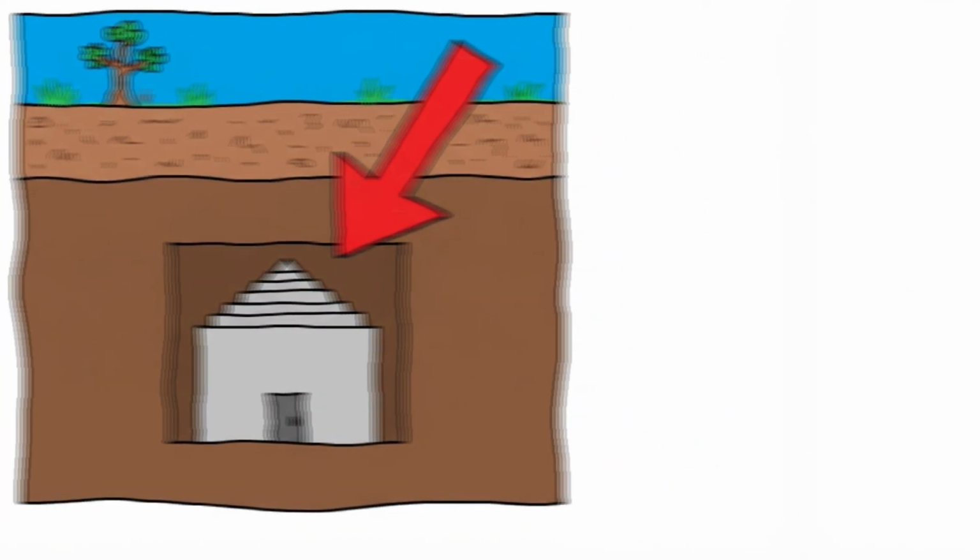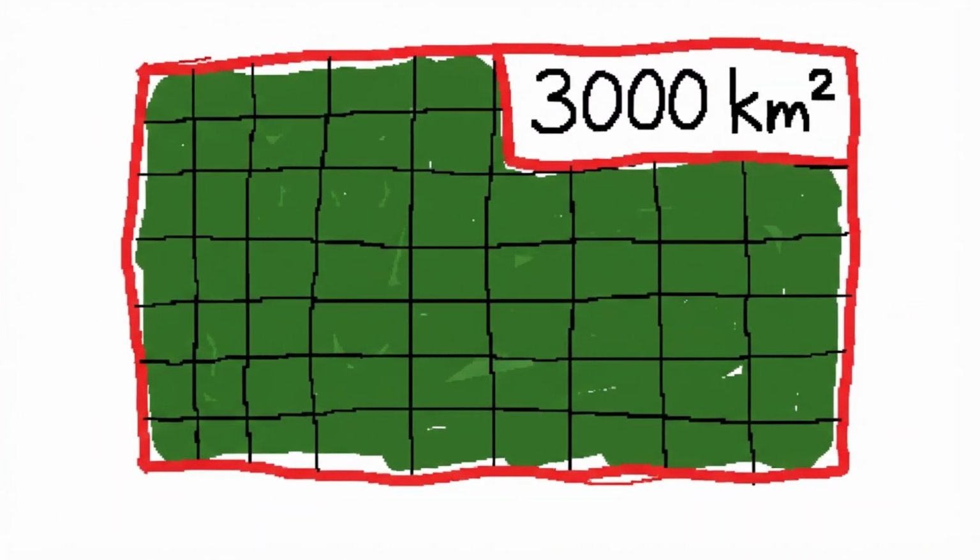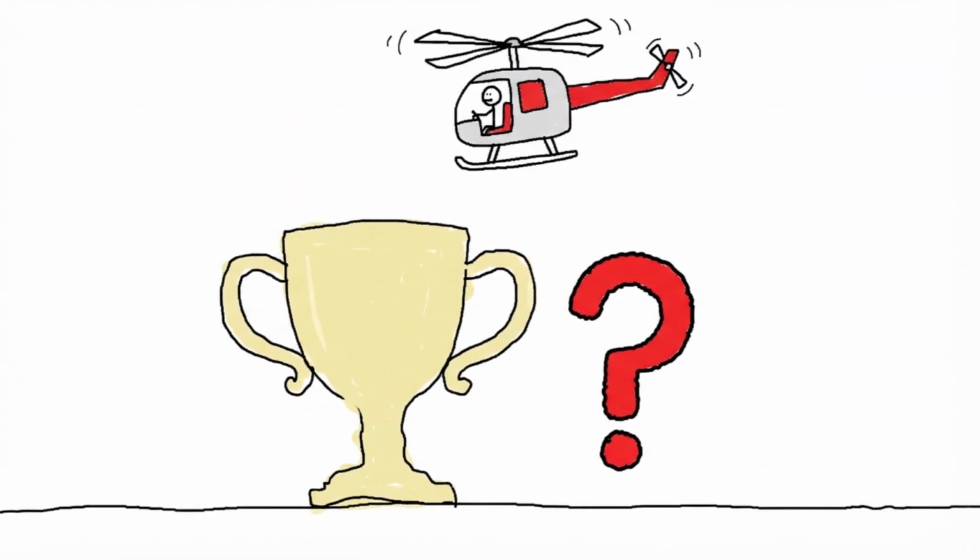lie hidden beneath it. Archaeologist Damian Evans led the effort, flying scanning equipment over more than 3,000 square kilometers of Cambodian jungle as part of what became the largest archaeological LiDAR survey ever conducted in Asia. What came back reshaped everything.